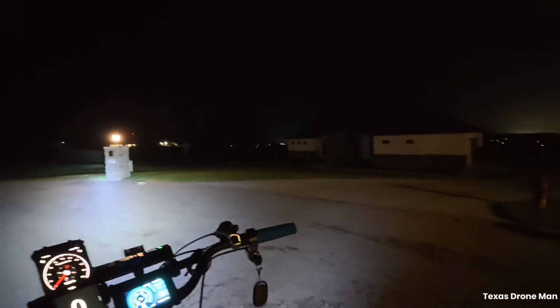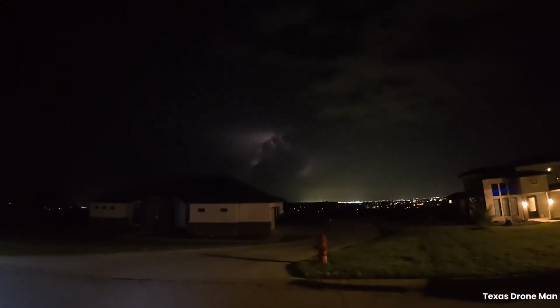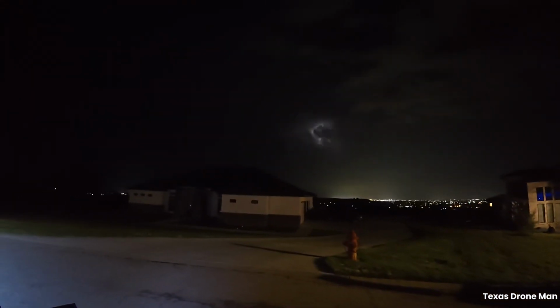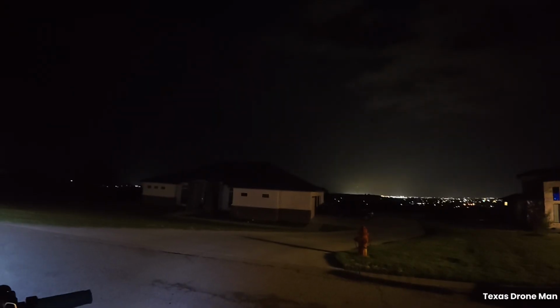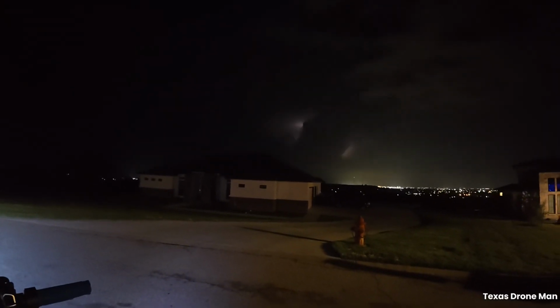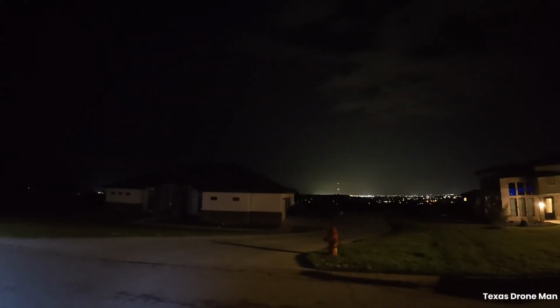Yeah, what a lightning show. I don't know if y'all can see that up there. I'm gonna try to point the camera up there, but pretty cool lightning show going on. Oh, that's got to be way over there by Temple or something. I don't know if you guys can see that. It is pretty cool.